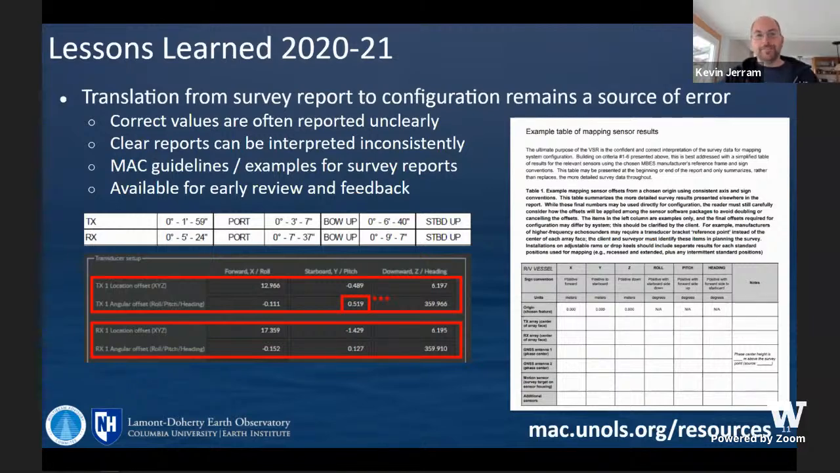I definitely take responsibility for missing that typo, but I think it's also fair to say that if the survey report used the format that the manufacturers use in their sign convention and access convention, it would at least be easier to catch these things. I'm not saying that the survey report is wrong, because it isn't. It's correct, but catching those typos might be a little bit easier. So again, we have guidelines that we recommend you just hand to your surveyor, and we're always available for that discussion.